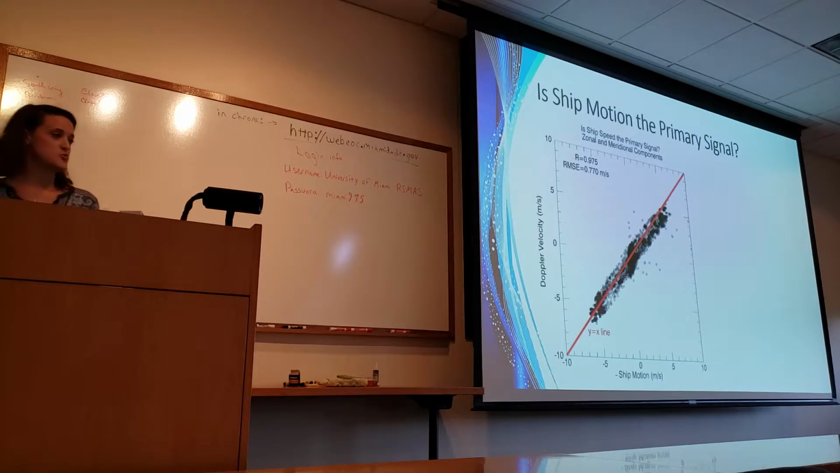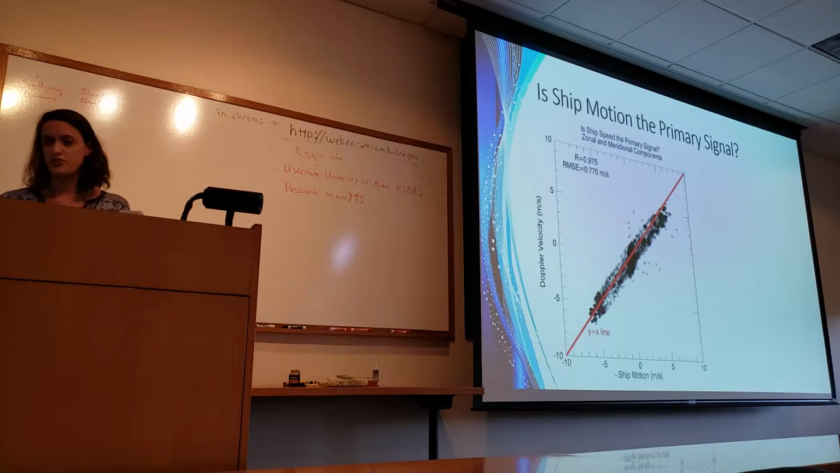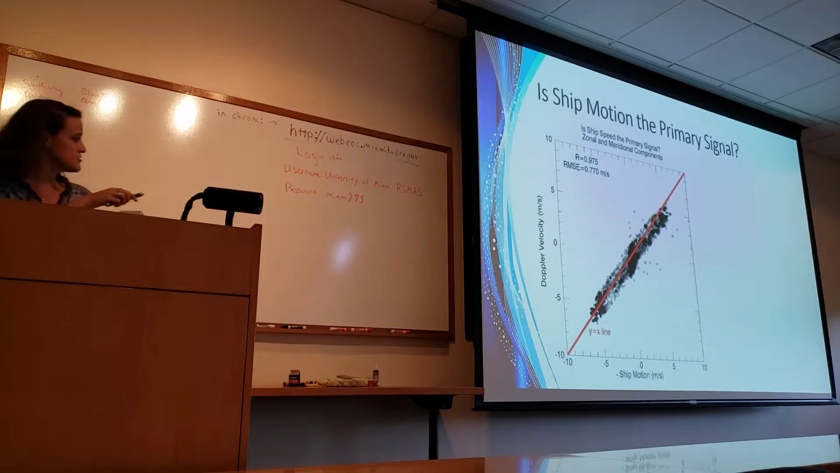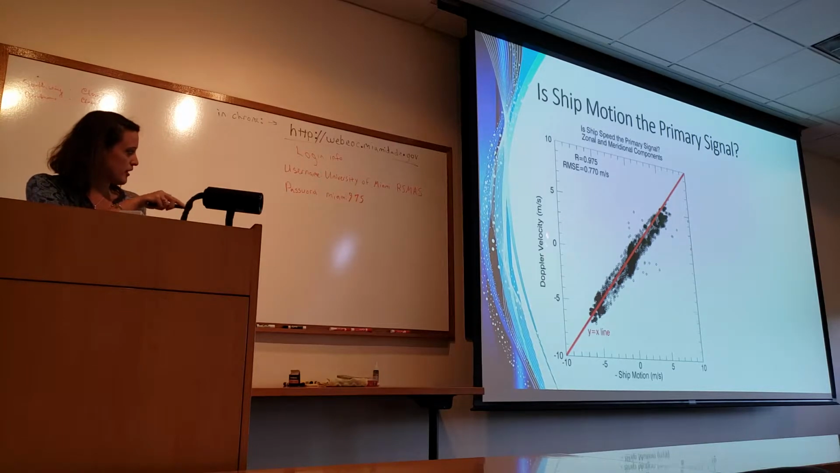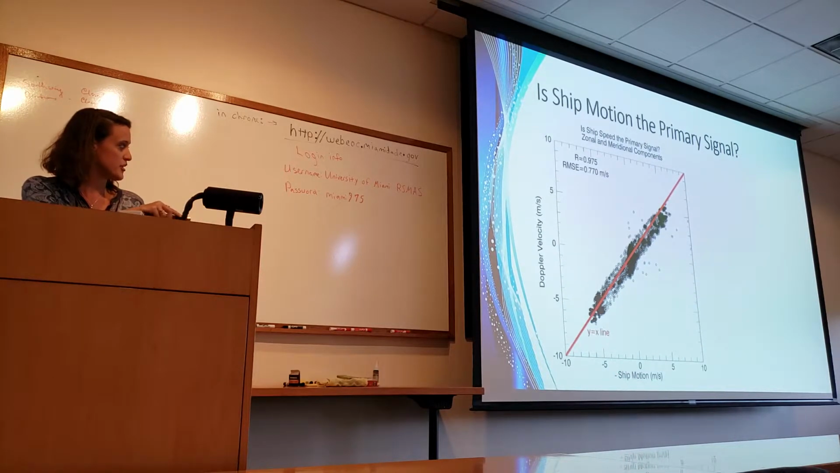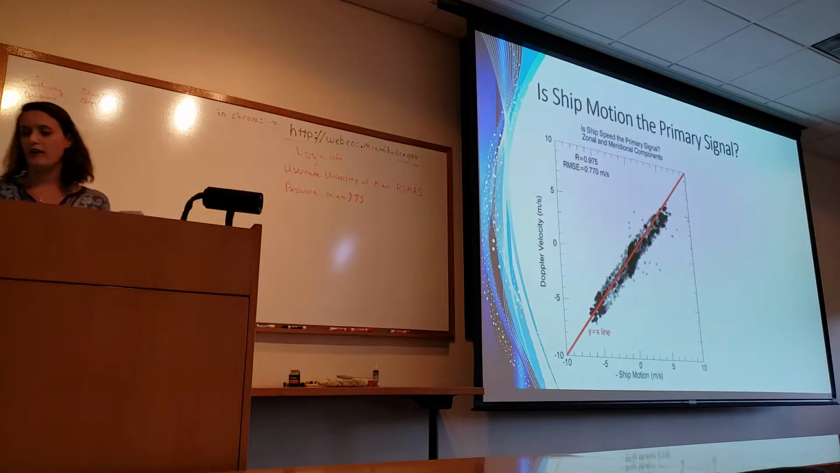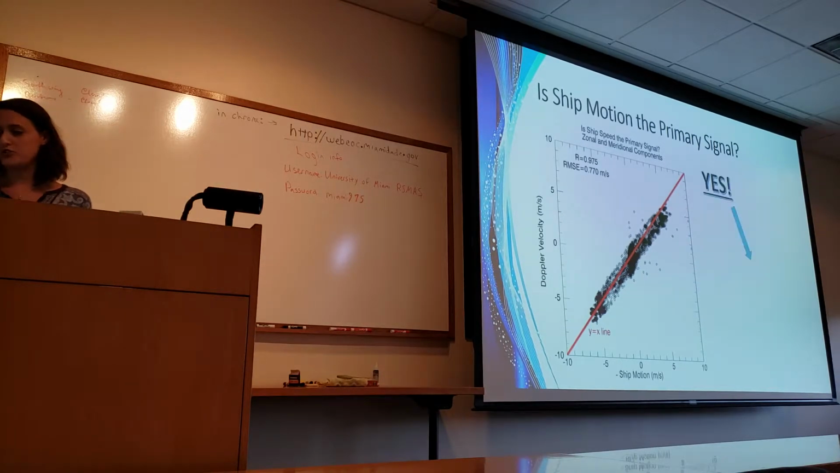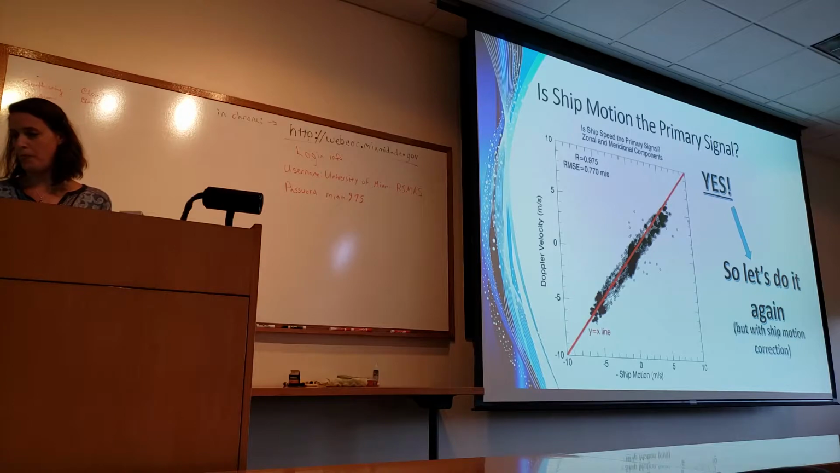And the first time we did this, we did not correct for ship motion, just to make sure we're doing it right. So then we plotted it. This is the zonal and meridional components of the Doppler velocity compared to the zonal and meridional components of the negative ship motion. And it lines up fairly well, so we said, okay, great, we're doing it right. Now let's do this again, but with ship motion correction.